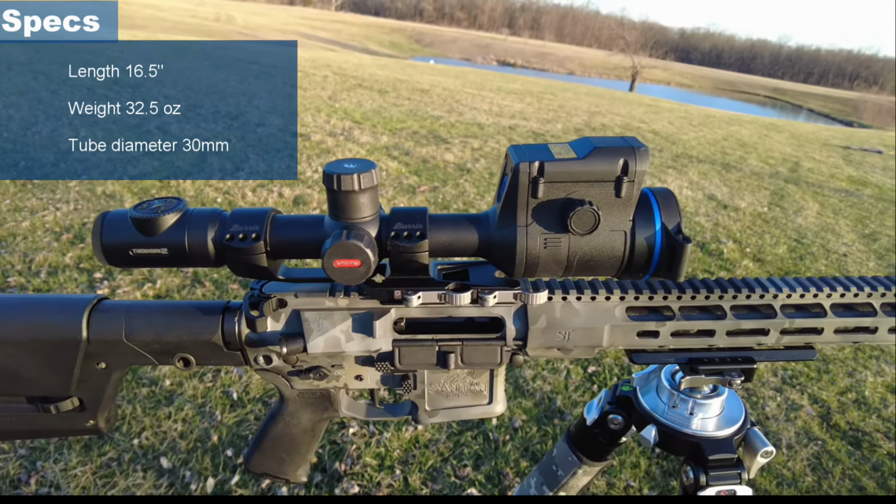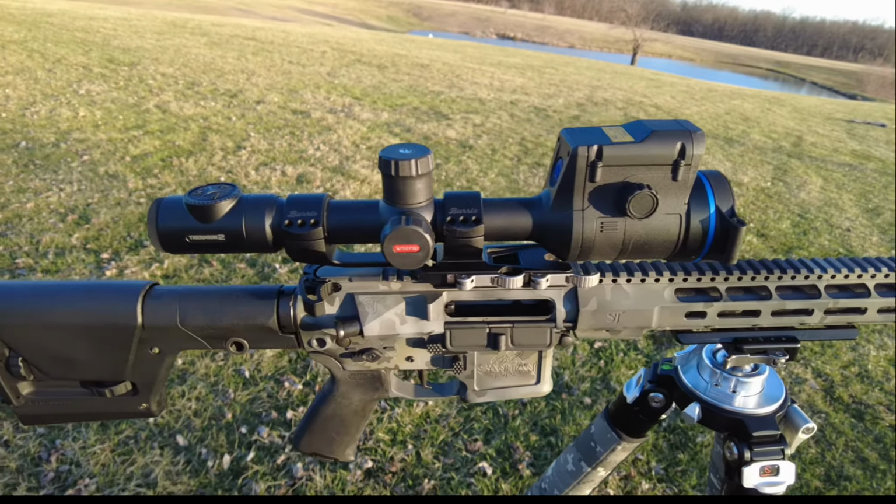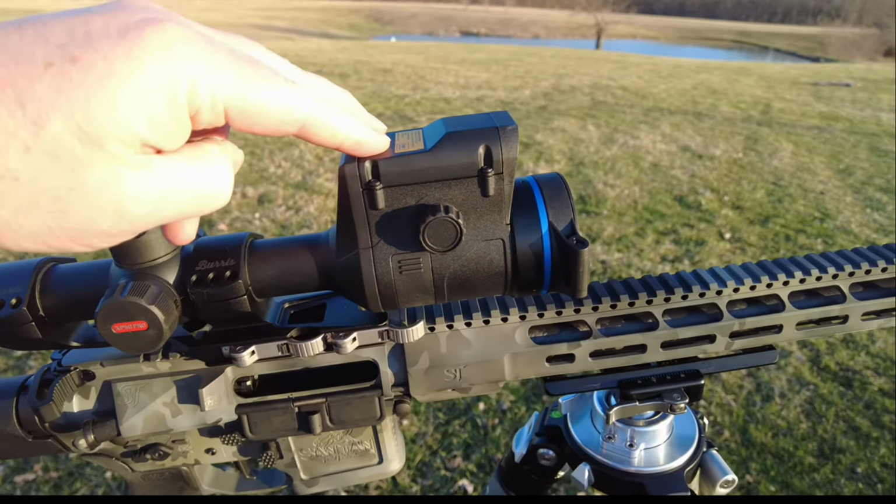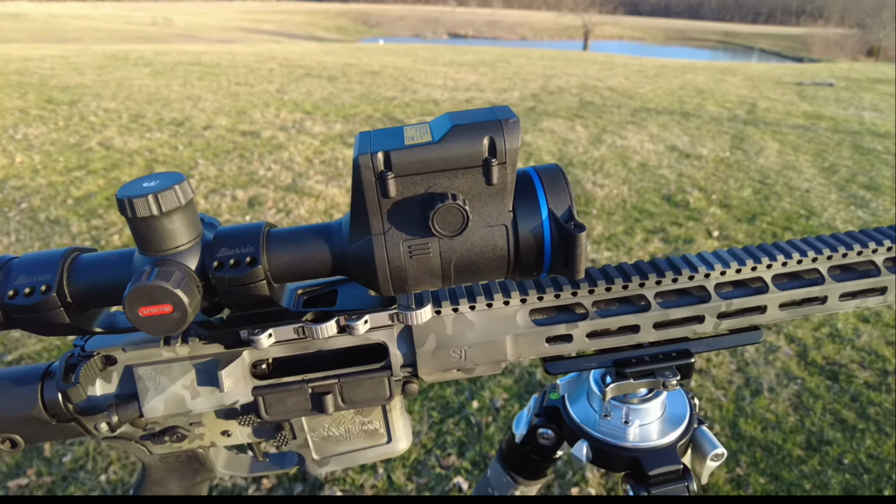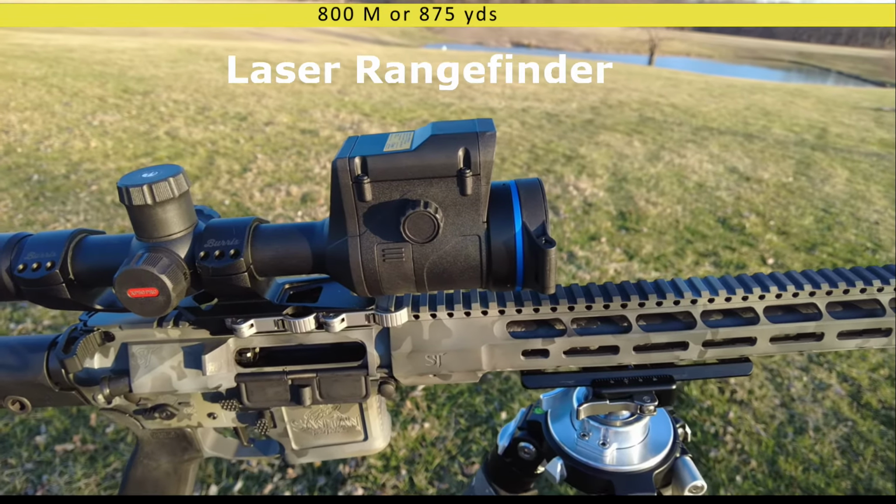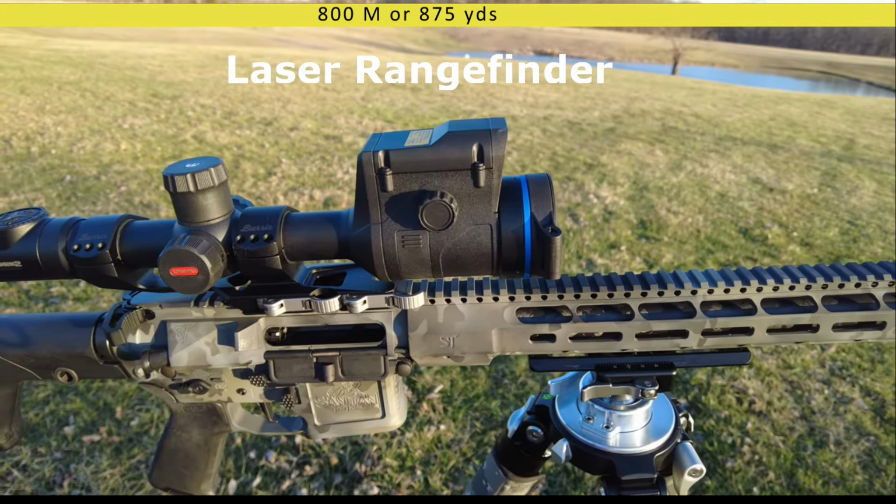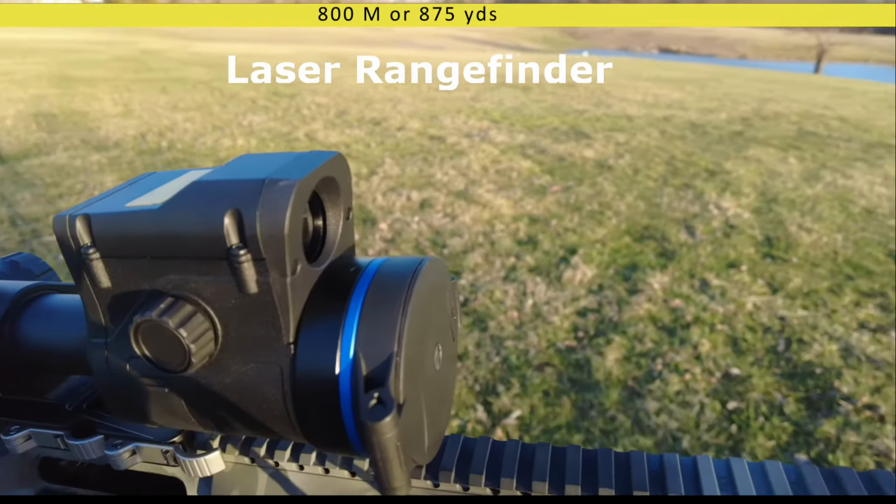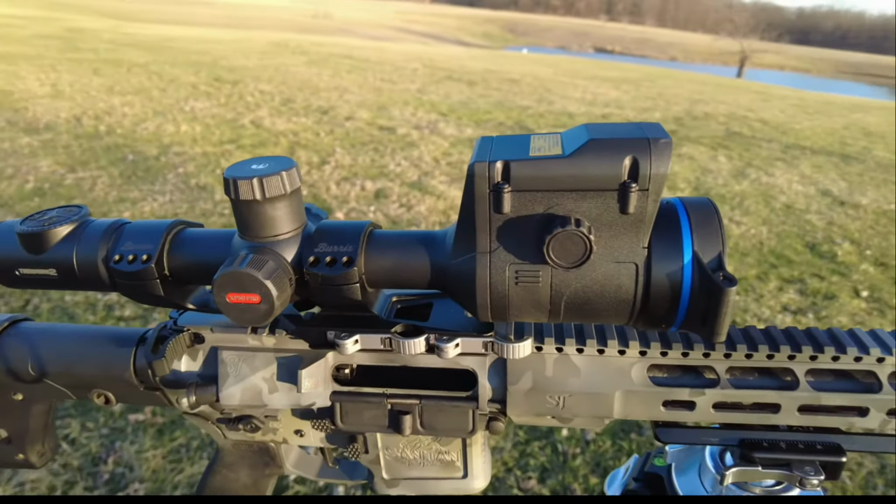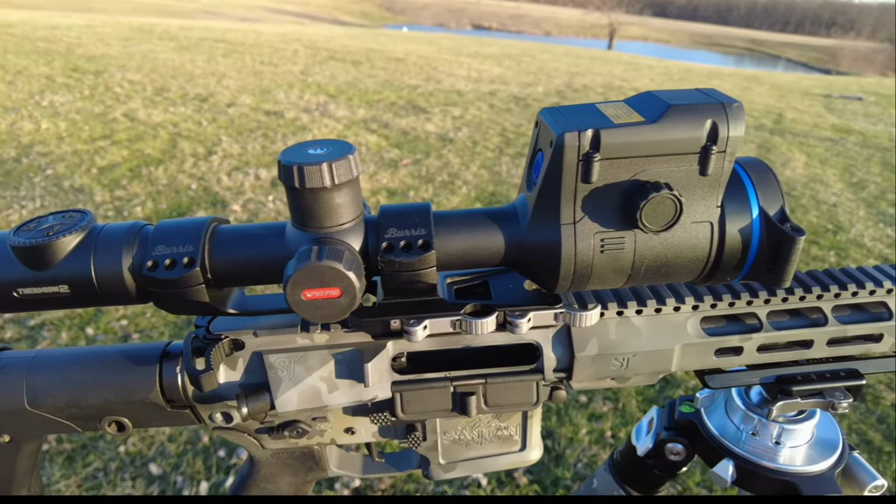But real quick, I just want to go over the major changes with the device itself. So, obviously this is the first Thermion with the laser rangefinder, and the thing works exceptionally well. It seems to pick up targets very quickly and very accurately compared to Trail LRF, which I've run quite a bit in the past. The new rangefinder seems to be just a bit quicker. I'm noticing when I have it in scan mode, I mean, it's giving me readings almost instantaneous.